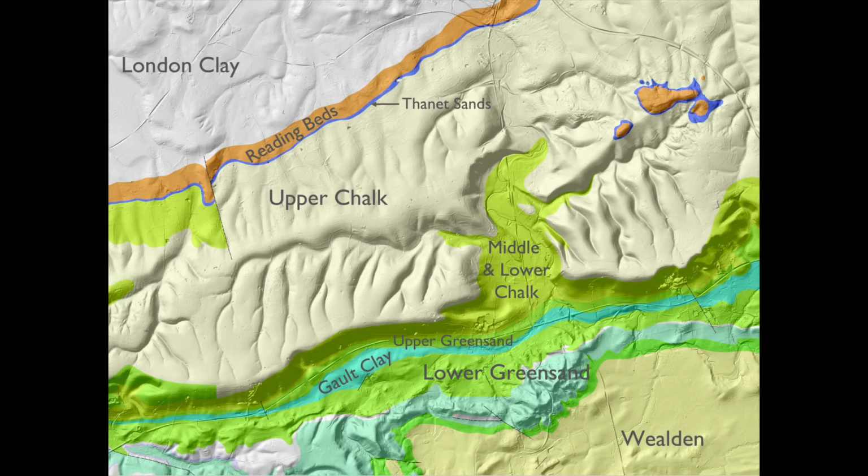That there is the upper greensand, and then you've got the chalk from here right the way through to here, and there's lower chalk, middle chalk, and upper chalk. Up here, you come to the Tertiary with an unconformity sitting on top of the chalk. This is the Thanet sands, and then the Reading beds, and finally the London clay, which just goes on and on. So there you have it.